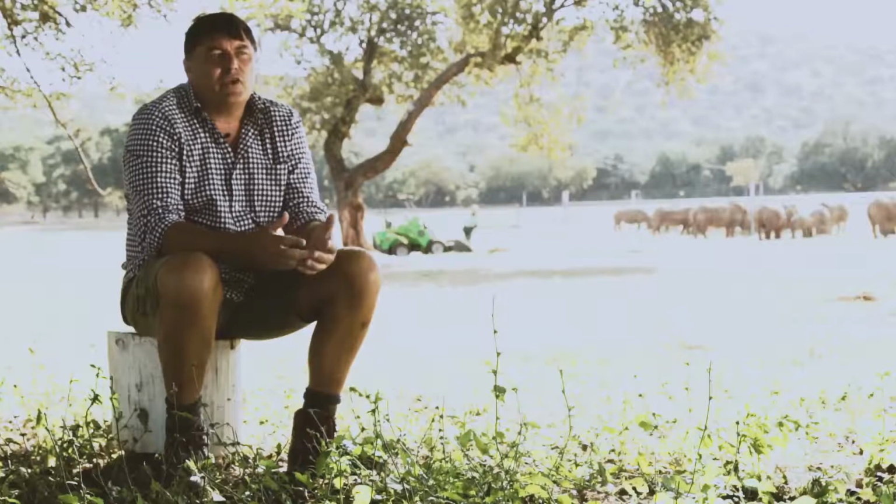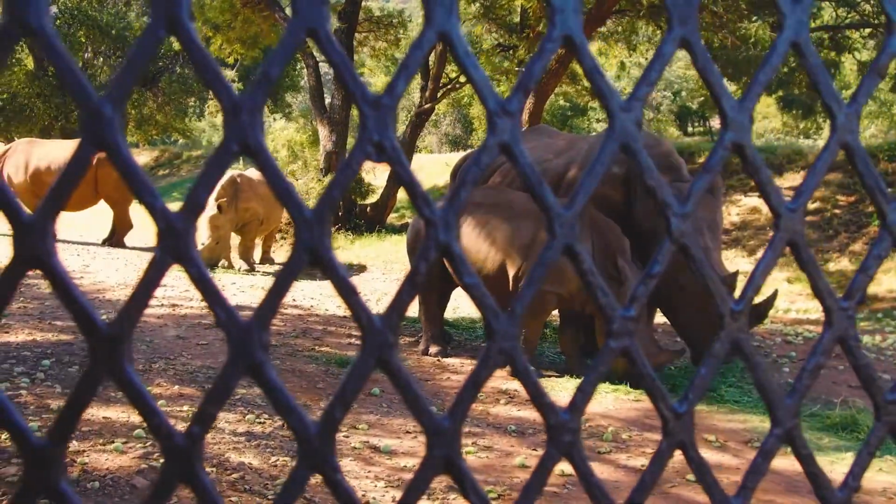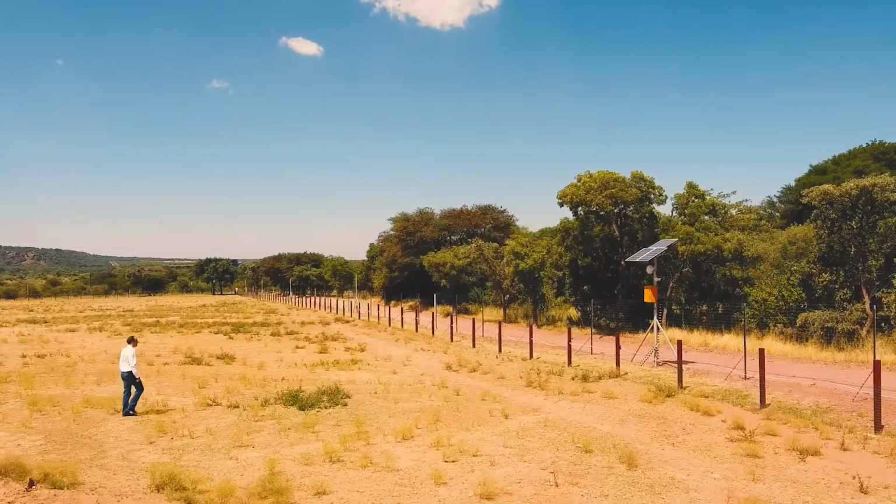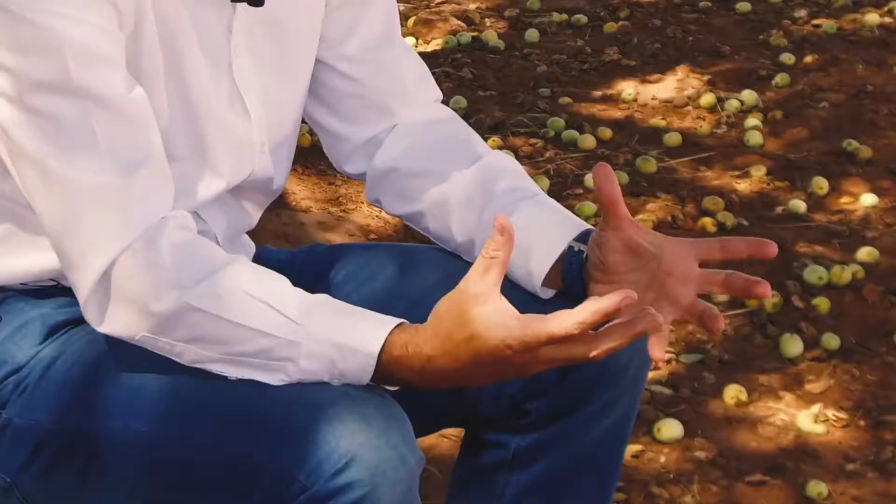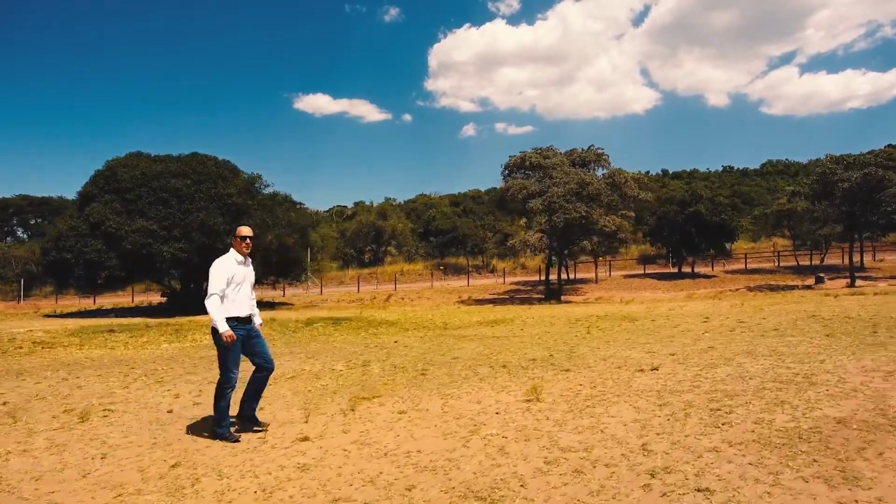If you look at the rhino situation as it is now, it's really become quite a bleak picture. The epidemic of poaching is something we're very familiar with. We've been seeing this on our television and social media for many years. And for us as a business, we think it's important that we're putting up our hands, formulating an initiative to combat this threat on our wildlife species.